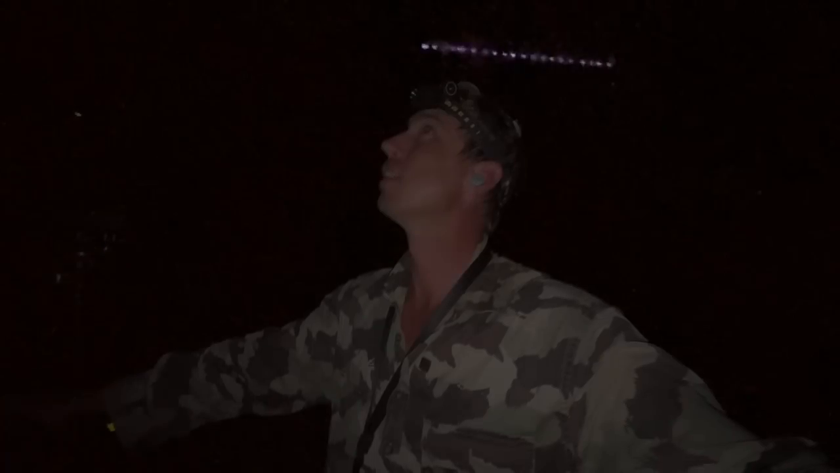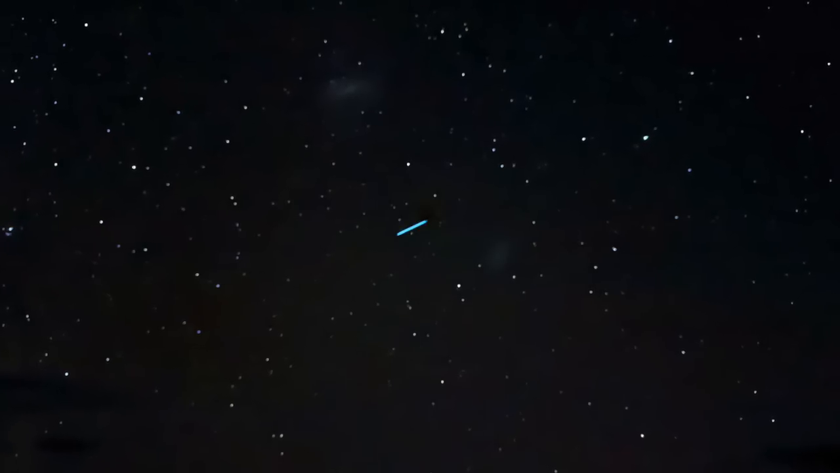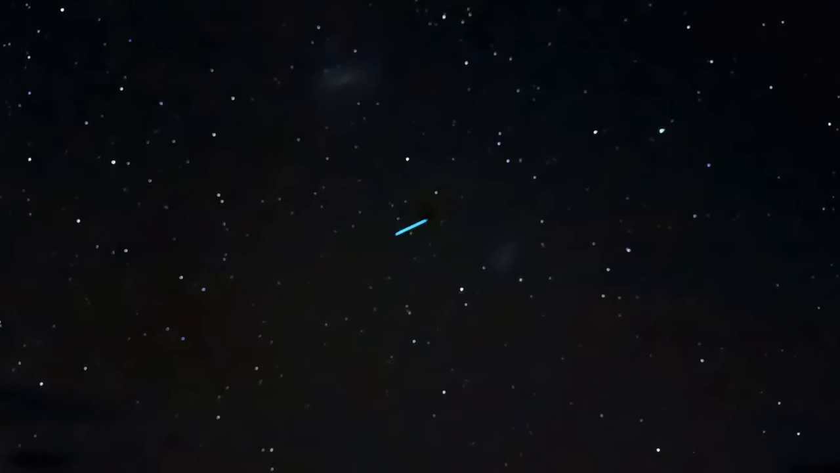All the lights are individually spaced. I took a bit of footage on my phone. It's not real clear, the camera wouldn't focus on it real well, but it was just moving along slowly. Well, I don't know how high it was. It might have been pretty high, so if it was high, it was moving awfully quick.